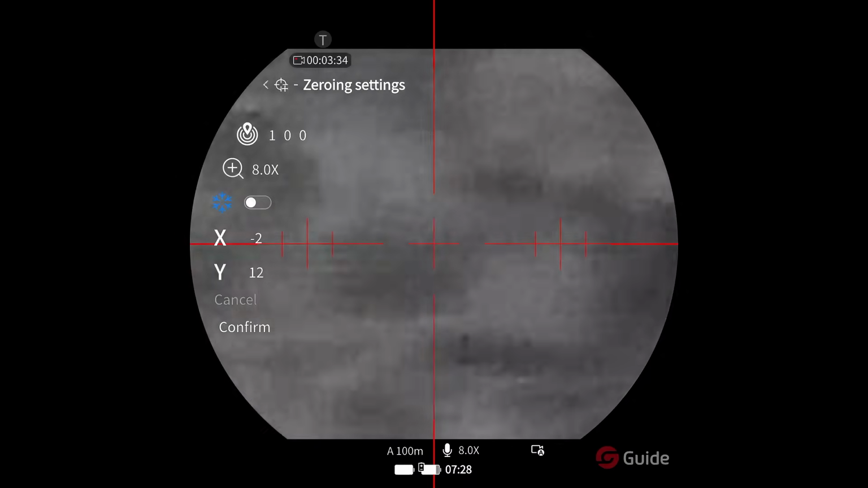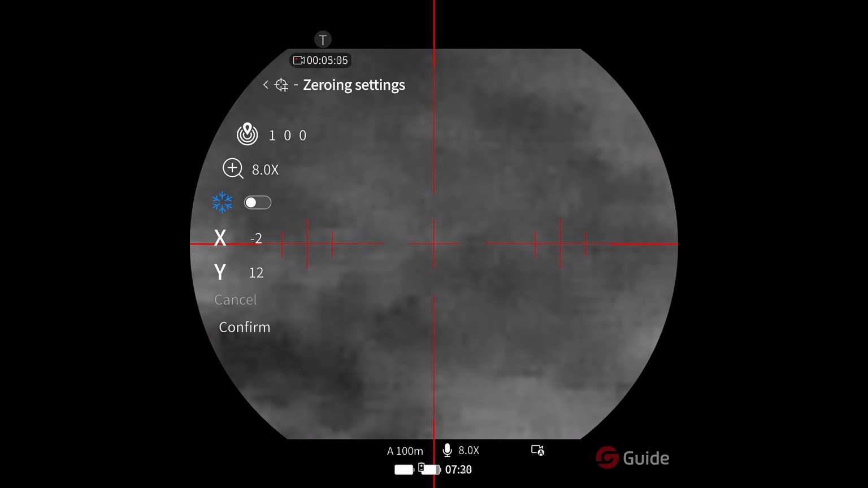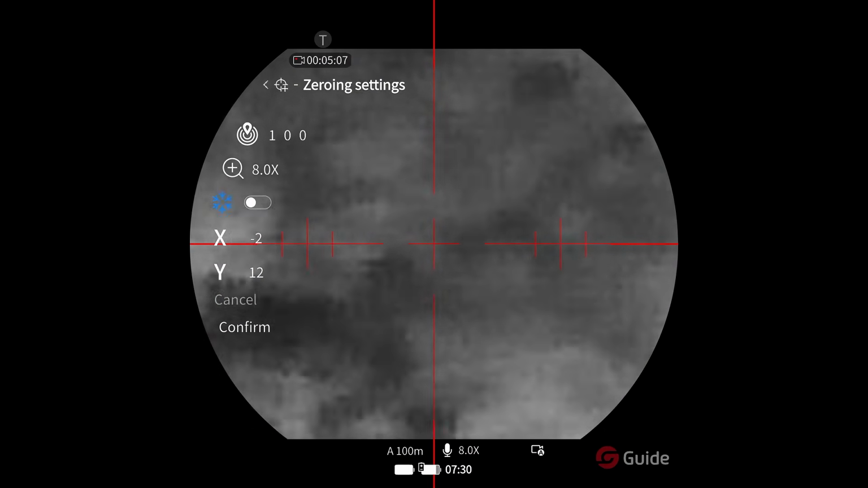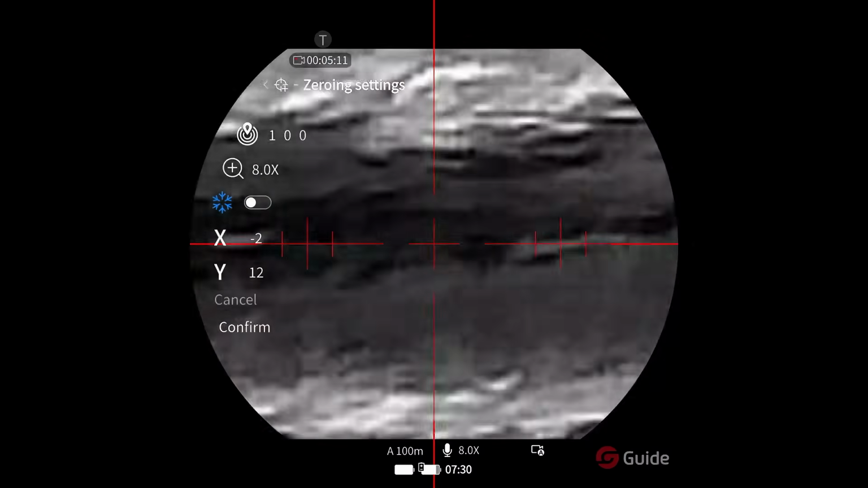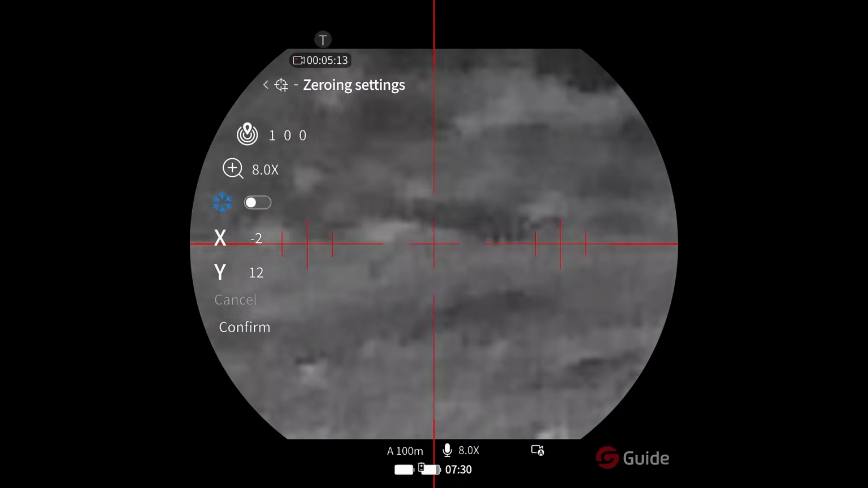I might have jerked that last one a little bit, but yeah, first one was on the target. It's about a 4 centimetre square. Second one I did jerk to the right a little bit, I think.